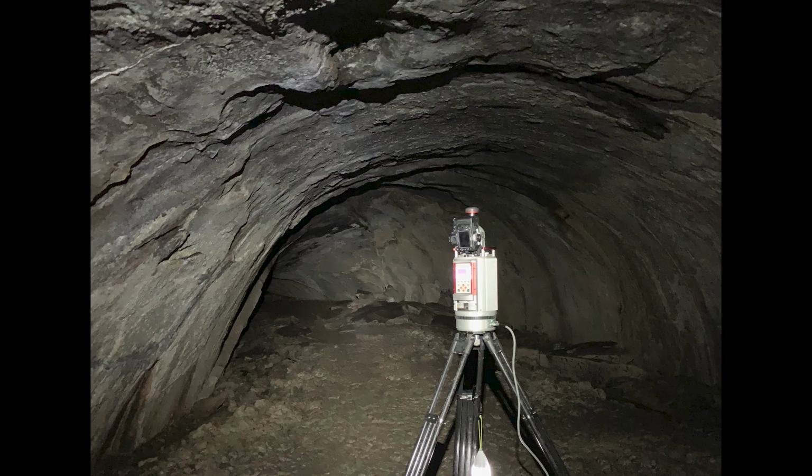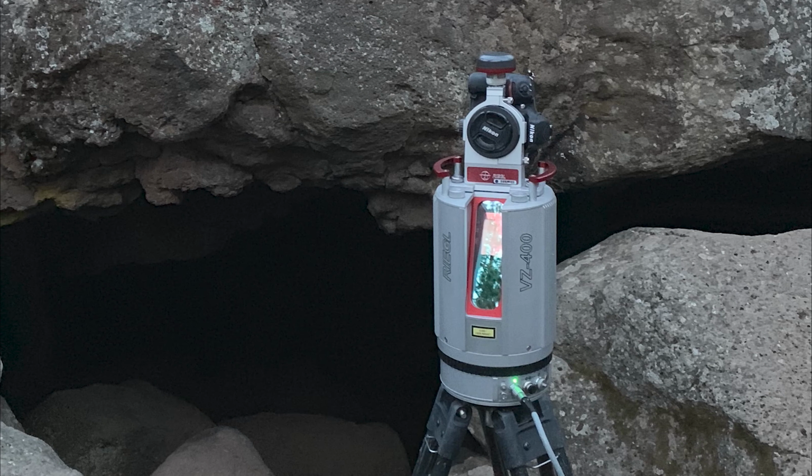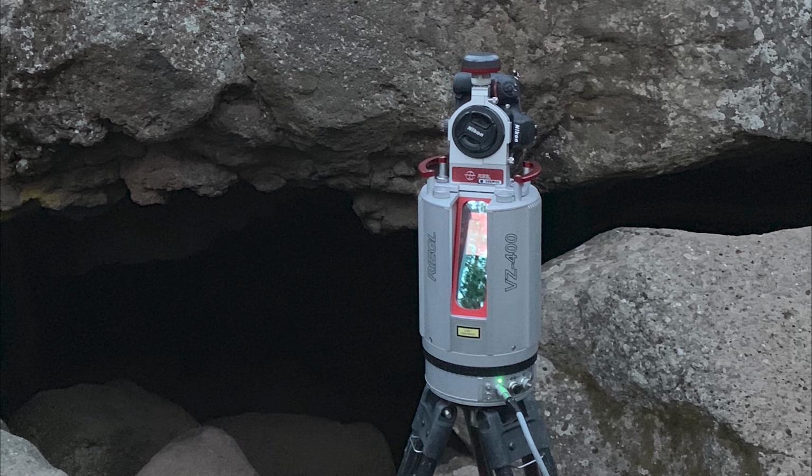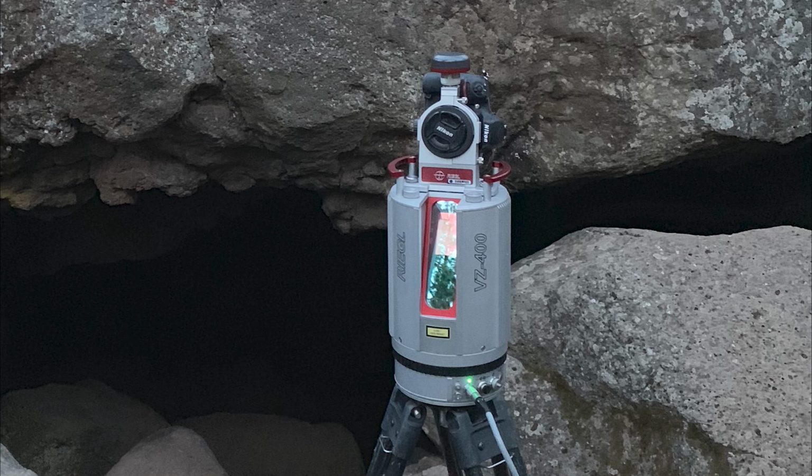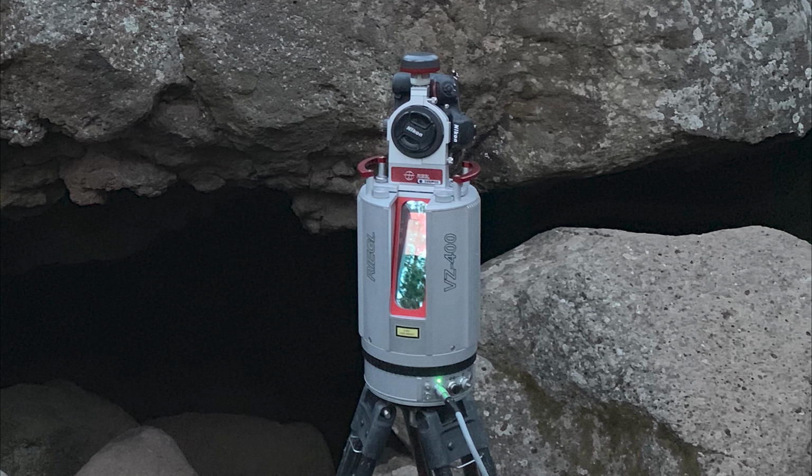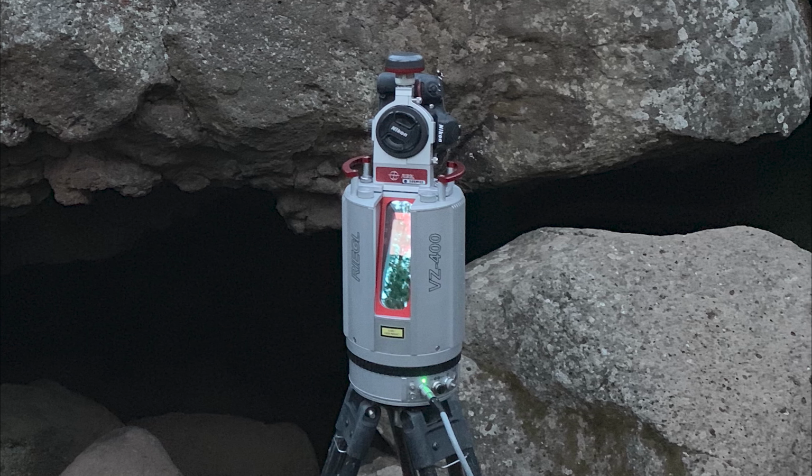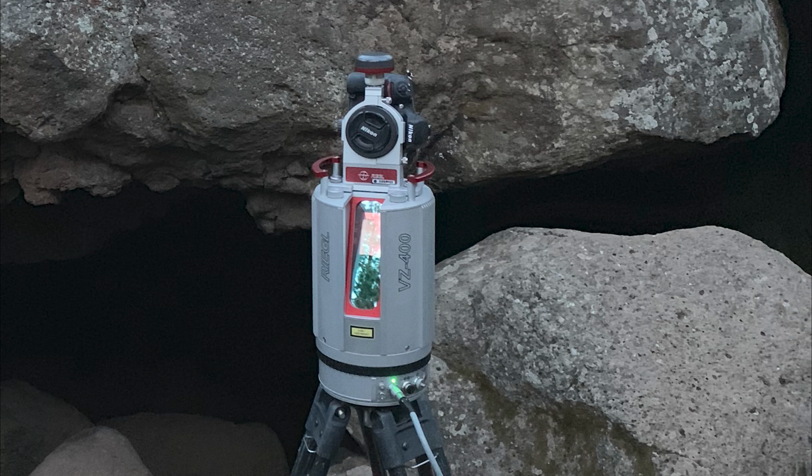I used a Riegl VZ-400 terrestrial laser scanner with a Nikon DSLR camera attached to the top. This scanner has a range of 400 meters, and individual scans take 6 to 12 minutes, depending on the selected resolution. The scanner is mounted to a tripod and is moved and set up again and again at new positions along the length of the tube.